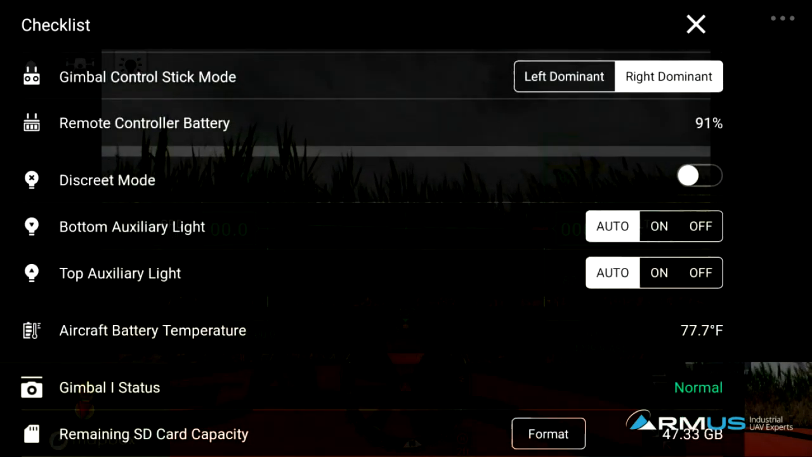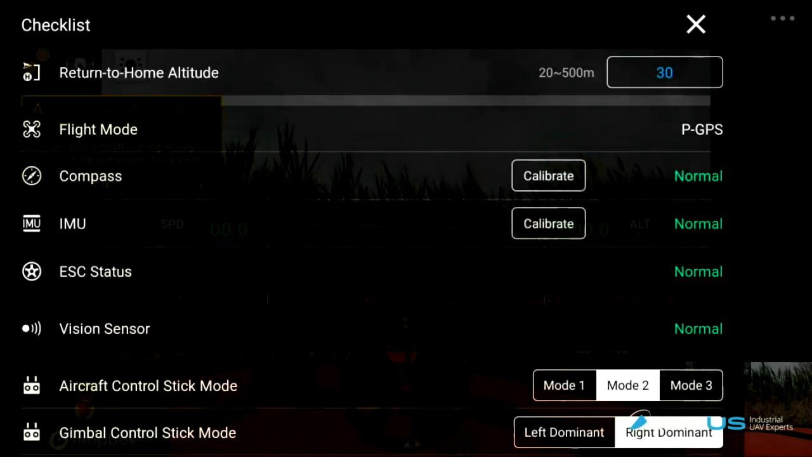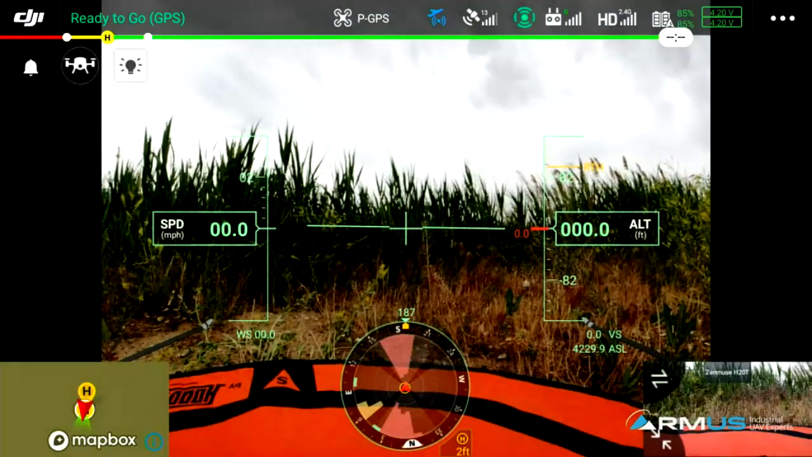And we have a lot of other lights. We can turn on discrete mode if we wanted to right now. We can turn on the bottom lights, auxiliary lights. So this is the normal checklist screen which DJI has put out just to make sure before you start doing anything else with it. So let's close that.